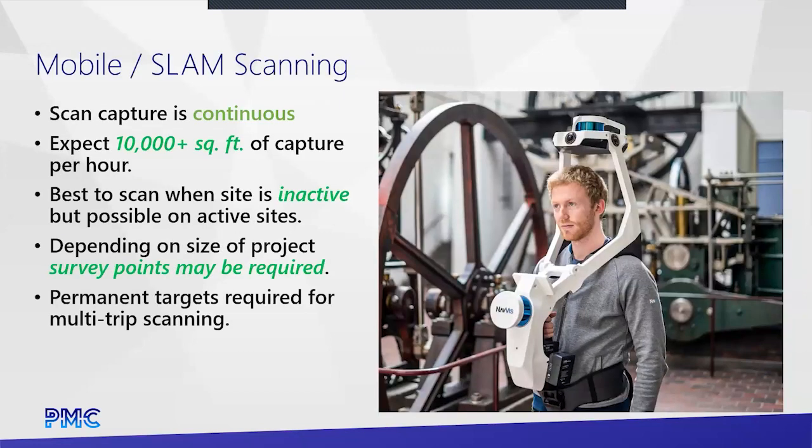Mobile scanning and SLAM type scanning. This is the most actively developing world out there in the scanning business. It's really sort of split into two factions right now. One is what's up here on the screen, the units from NavVis. These are sort of the high-end mobile scanning units that, when done correctly, are extremely comparable to terrestrial data in the quality of data you get at the end.